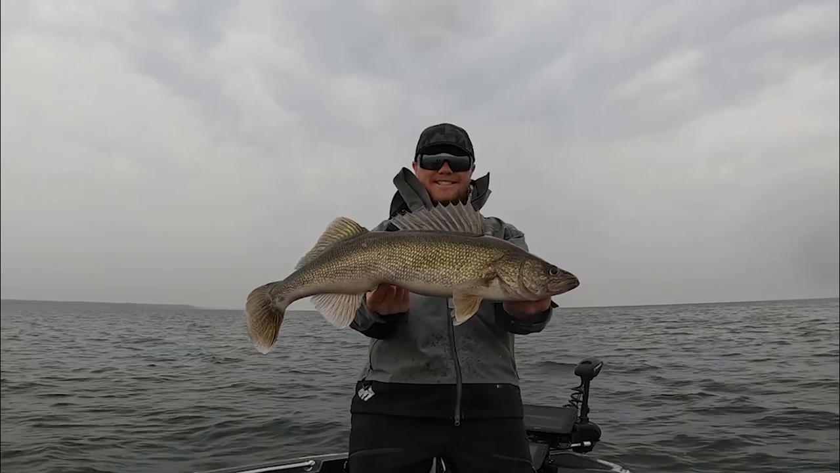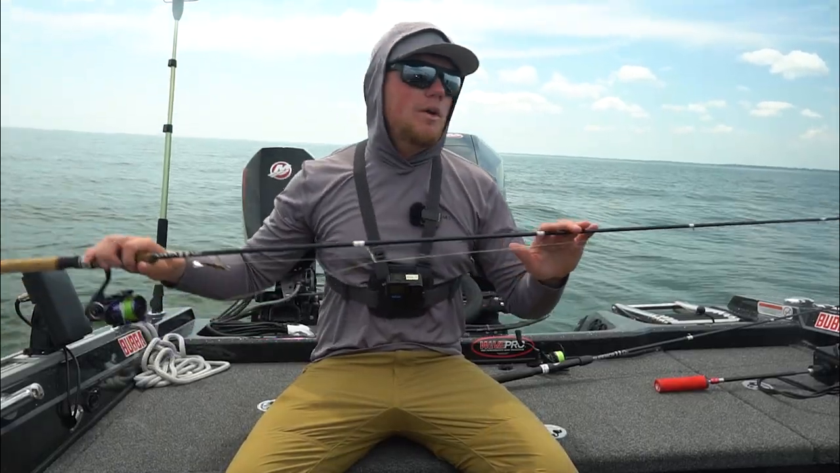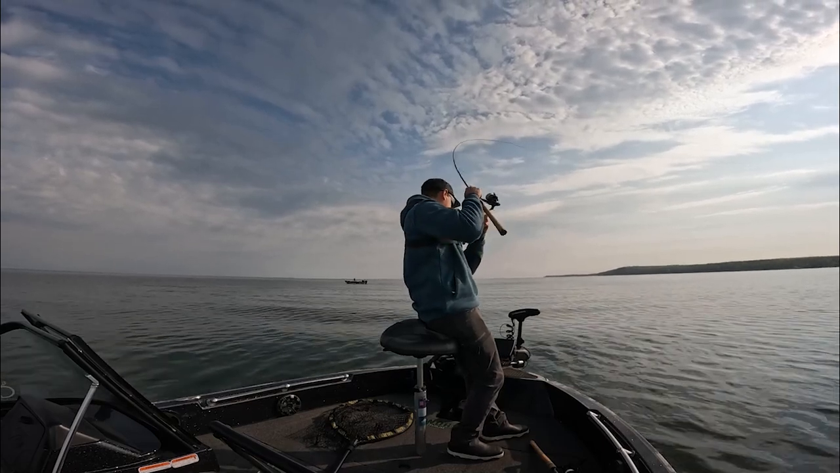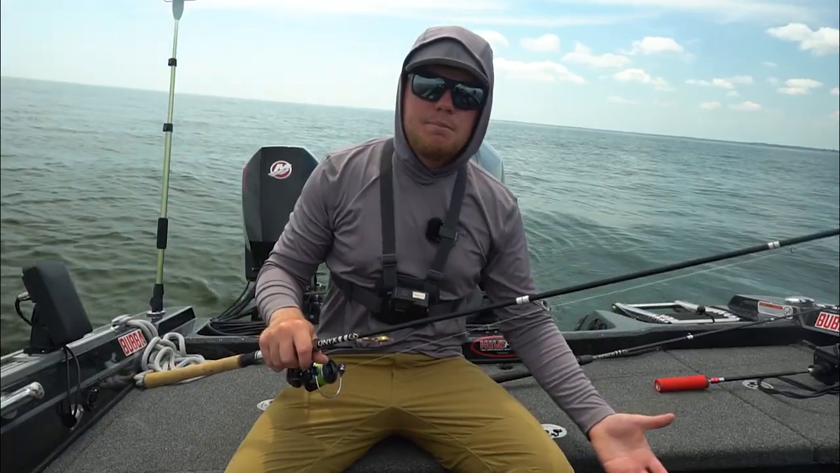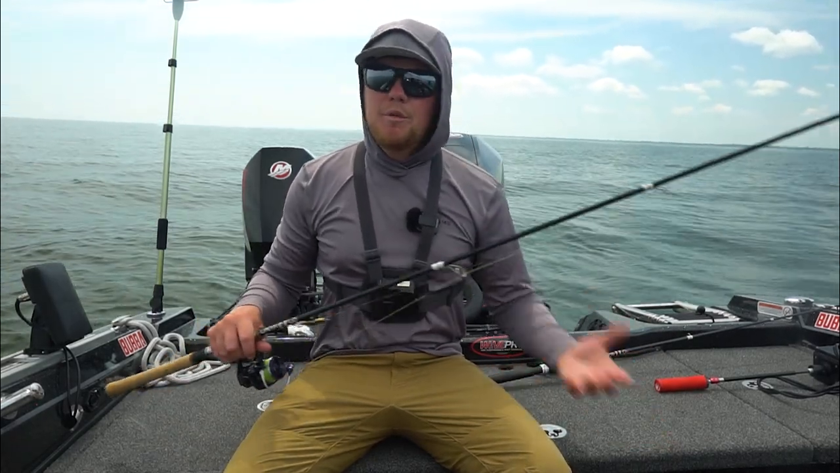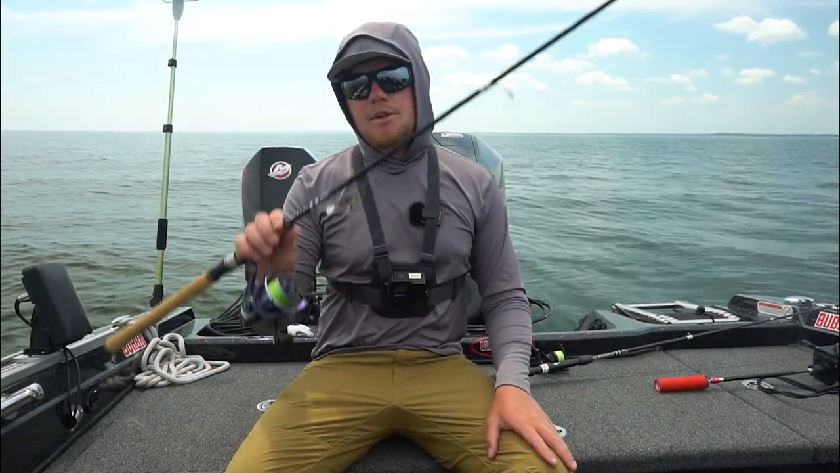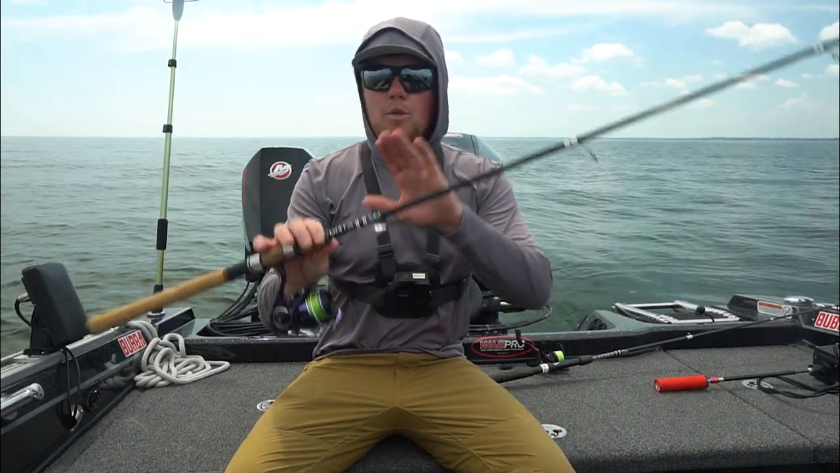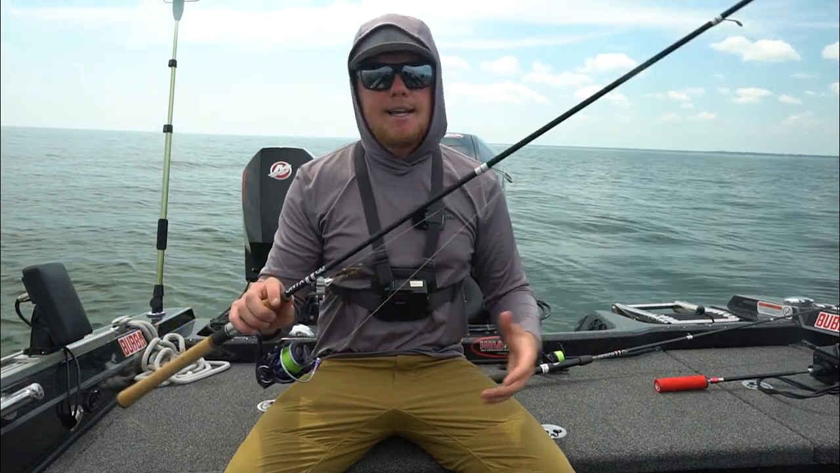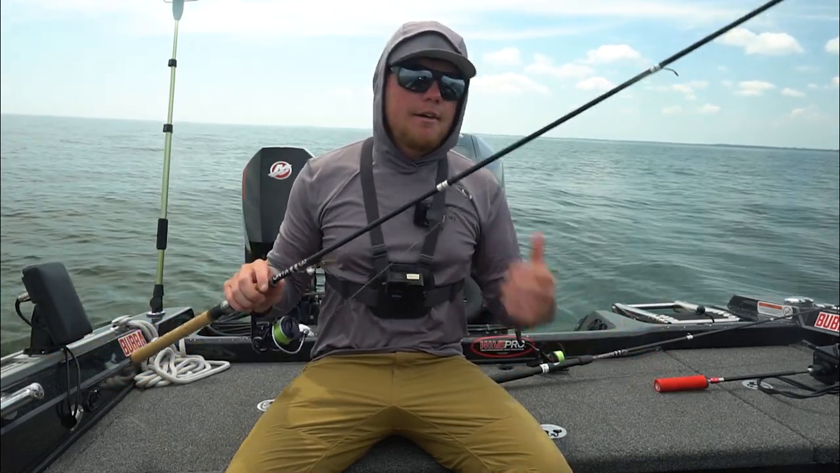This medium light features a really nice stiff backbone, but it's got that super soft, sensitive tip that really loads up into that backbone. That's really gonna allow you to feel those bites, but also give them the berries to get them up to the boat without ripping that bait out of the fish's mouth. So it's an absolutely stout rod, and the reason I am throwing this shiver minnow on this rod today is because these fish really aren't fired up yet.